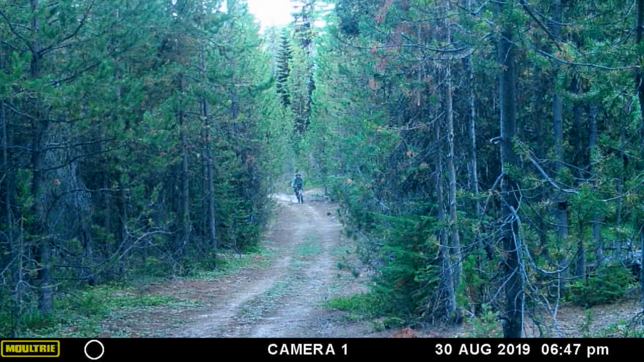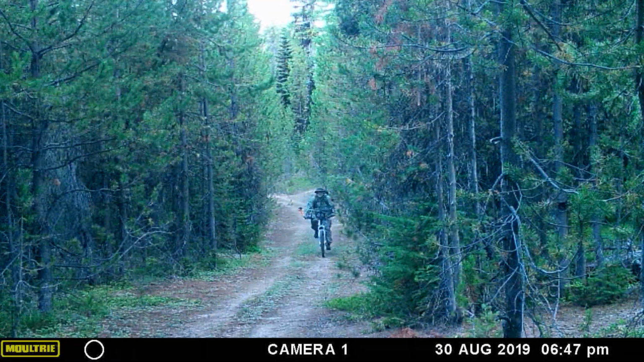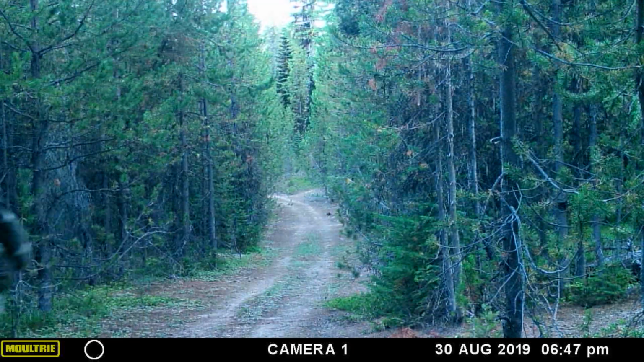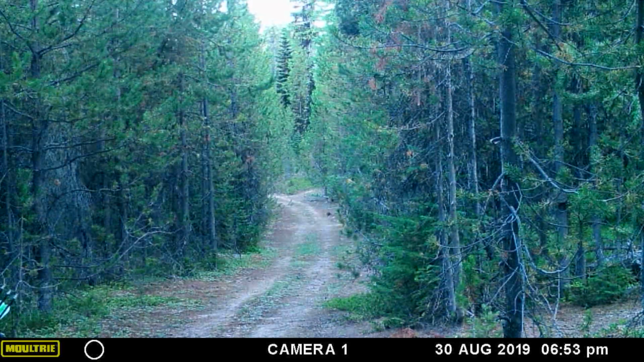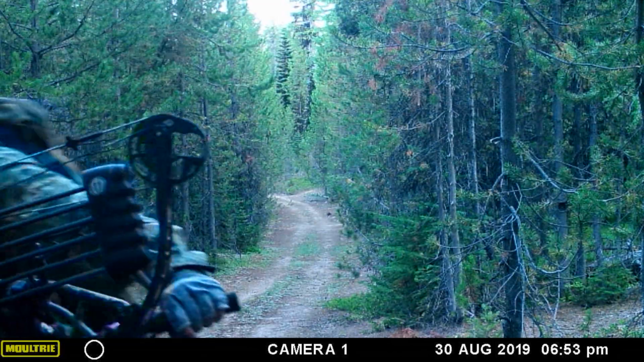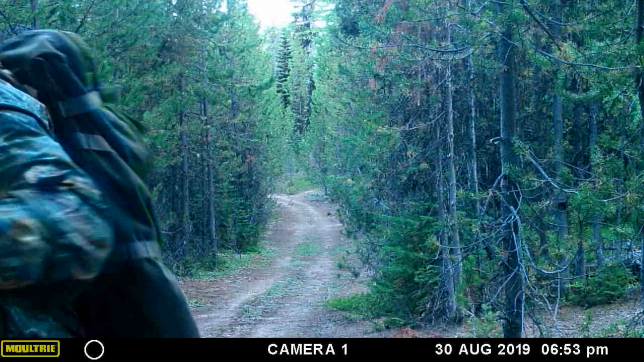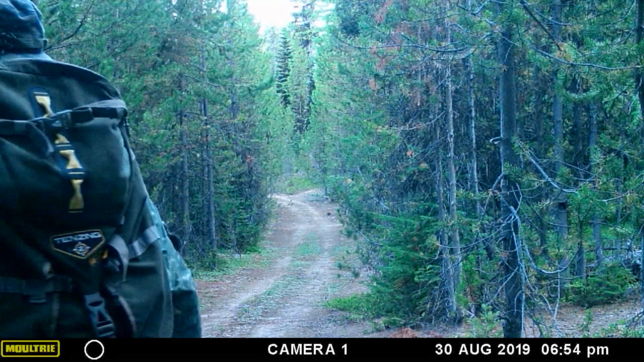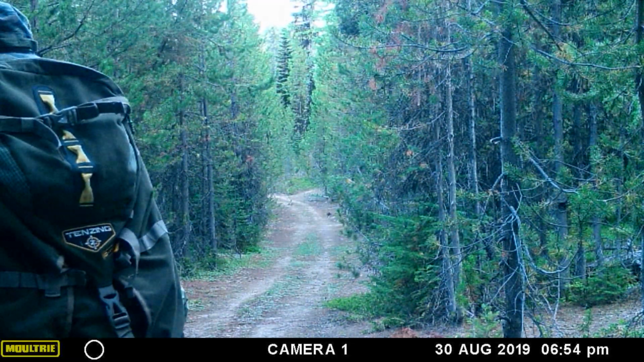And here comes the guy on the mountain bike. I was sitting off the side here, and when he got about right here, I hollered or whistled at him. And he stops. I walked over, talked to him, and just let him know that he had just spooked about four or five elk that were coming my direction when they heard the whine of his mountain bike. They took off and bolted, and that elk that you saw was the last of the group crossing the road.